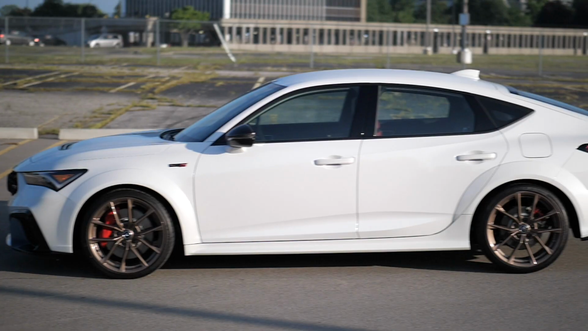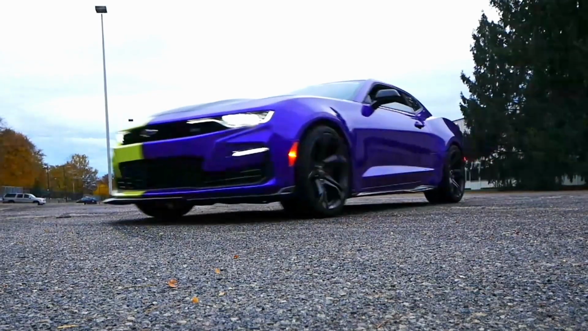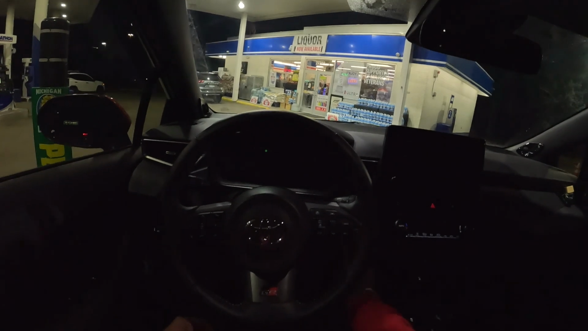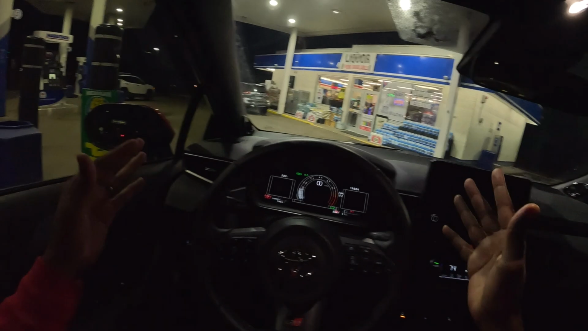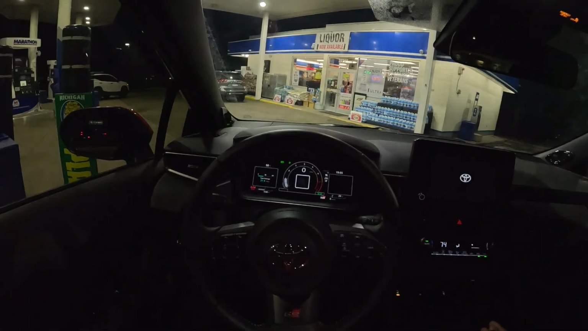Let's jump into it. All right, so let's crank it on up. E-brake off. I'm at the gas station, ironically, and I need gas, but not for these prices. I'm trying to make it to Costco, or at least to my gas station where it's cheap.